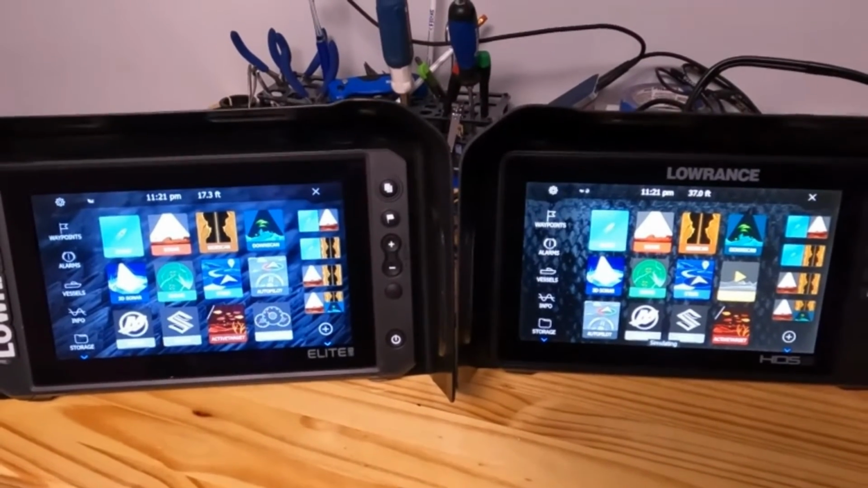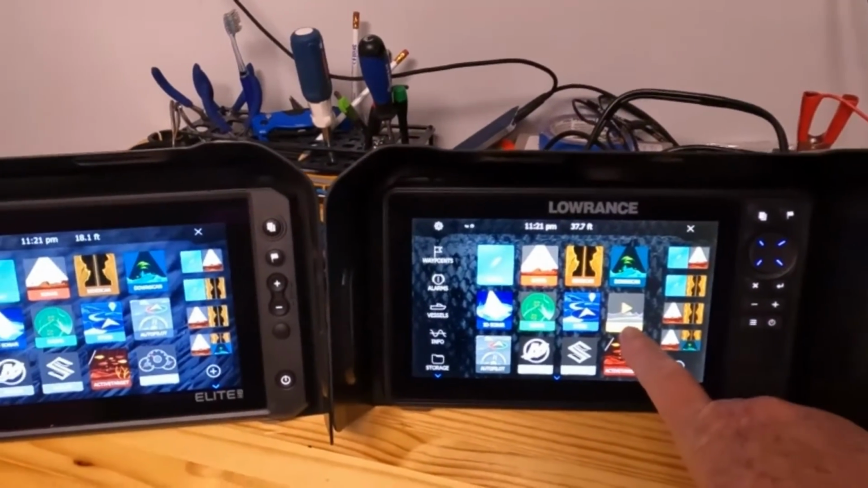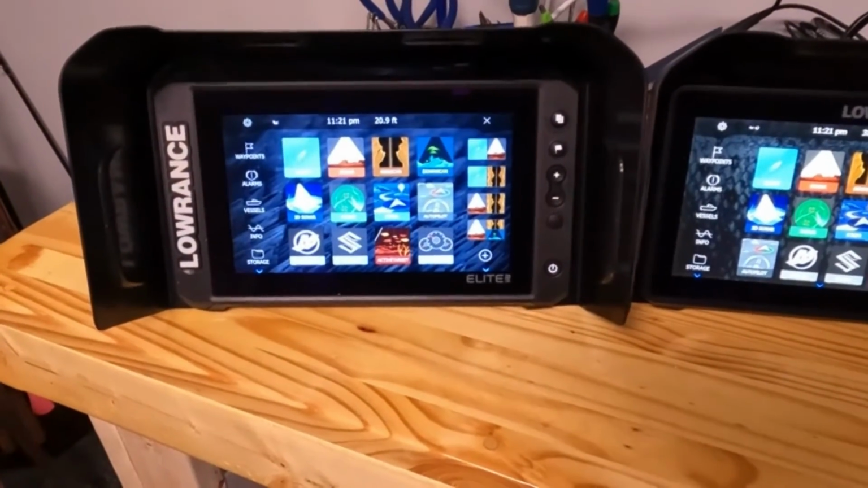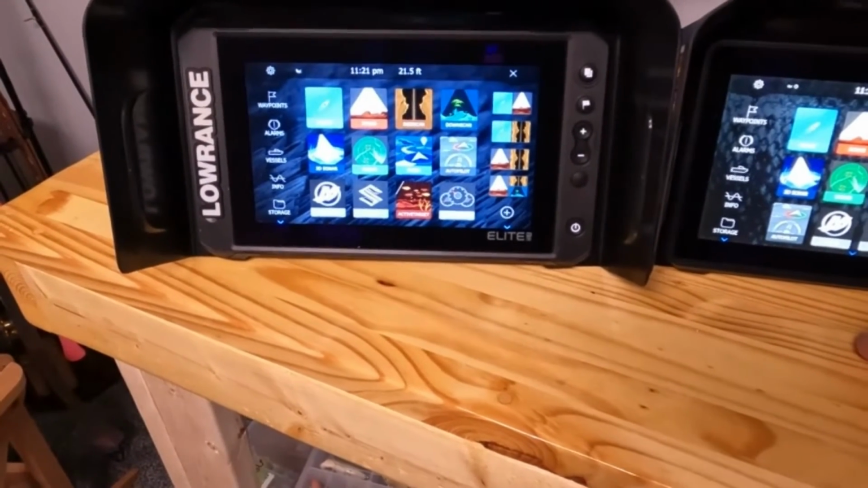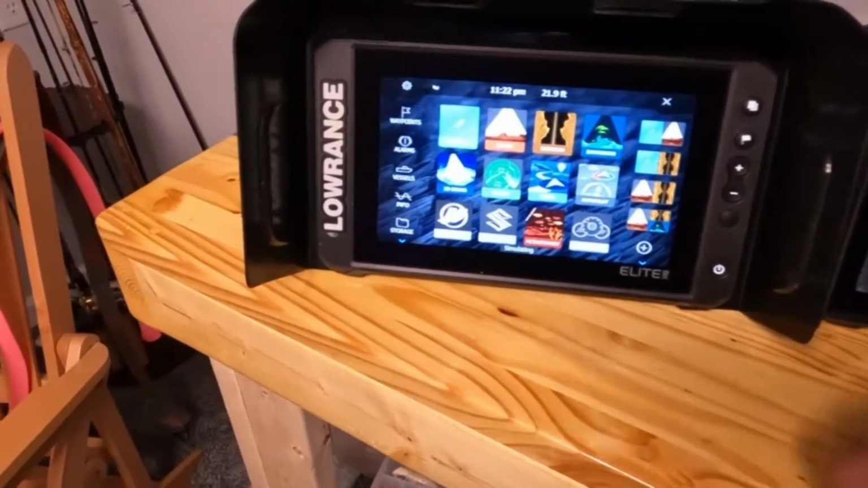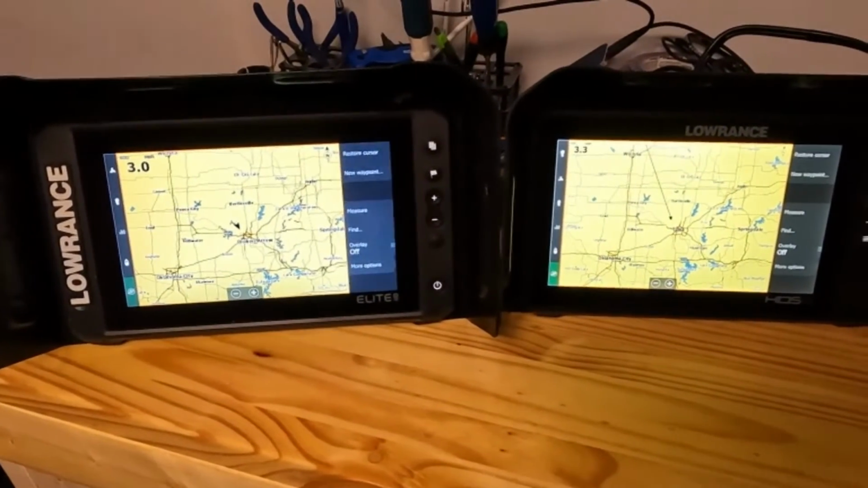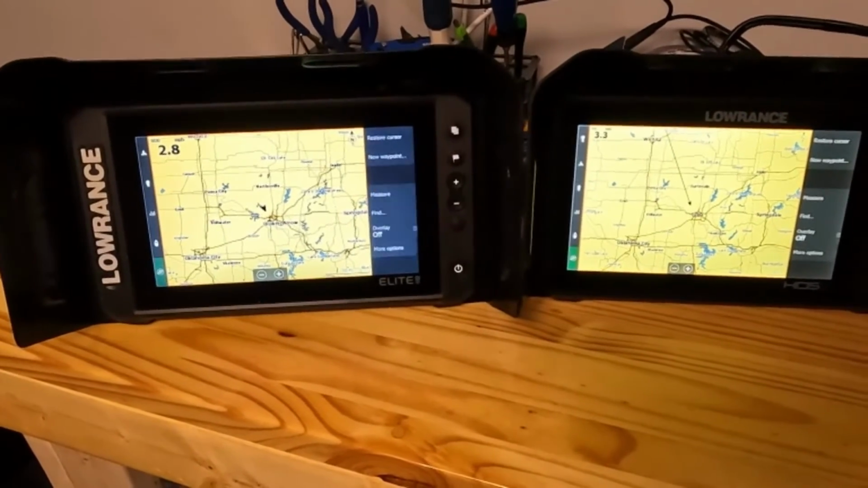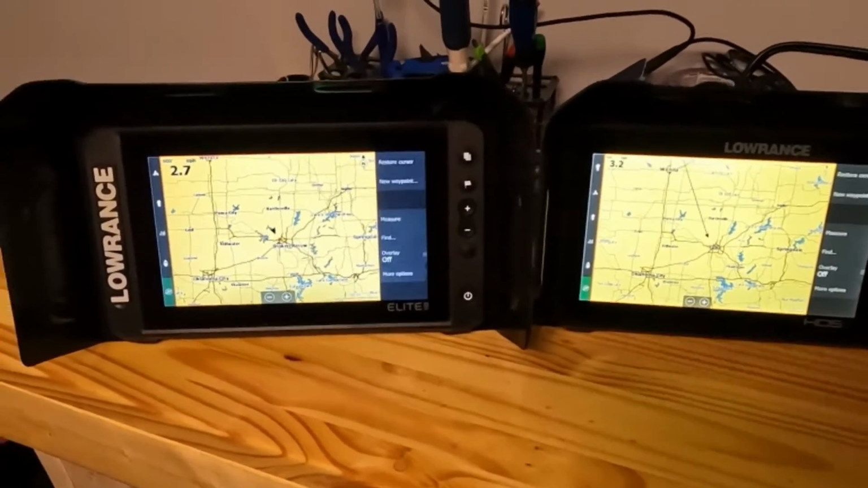So another option I see with the HDS unit is you have video capabilities, where the FS does not, it doesn't look to be. Both have autopilot, your gauges, your engine, radar, 3D sonar, charts. I mean, it's really pretty doggone close to the same. This seems to be just a little lighter yellow than the FS unit, but chart wise it looks the same.